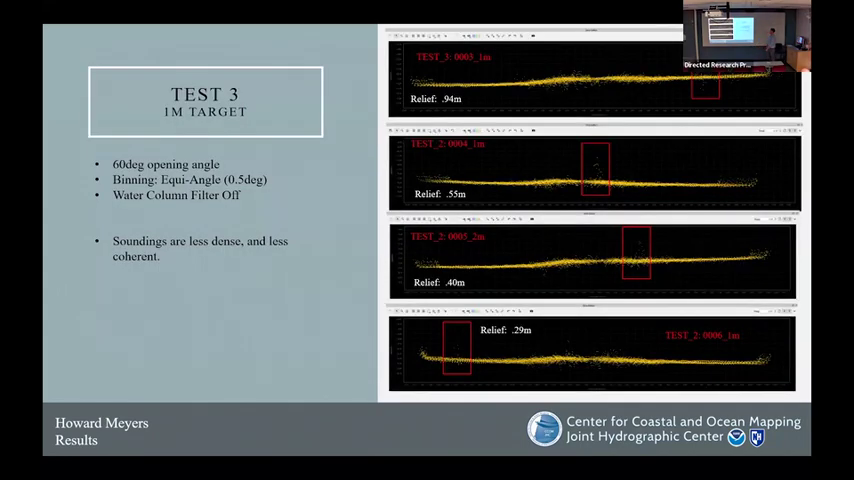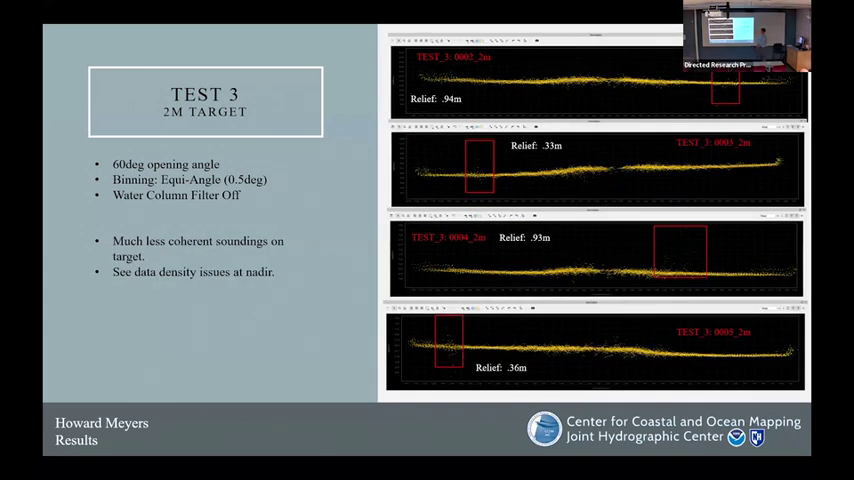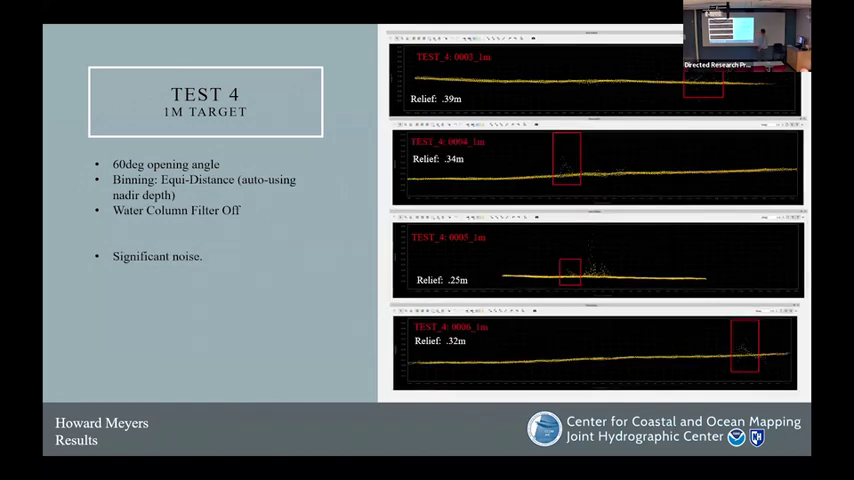So tests 3 and 4 were again just repeats of tests 1 and 2. They have the water column filter off. I'm going to go through this quickly here, but soundings generally are less dense and less coherent on the targets. Our 2 meter target here. We again see a lot less dense data here at nadir and increased noise. Test 4, back to our distance bin. Again, we see a lot more noise and it becomes challenging to pick out the actual base of our target with this nadir noise that we see.